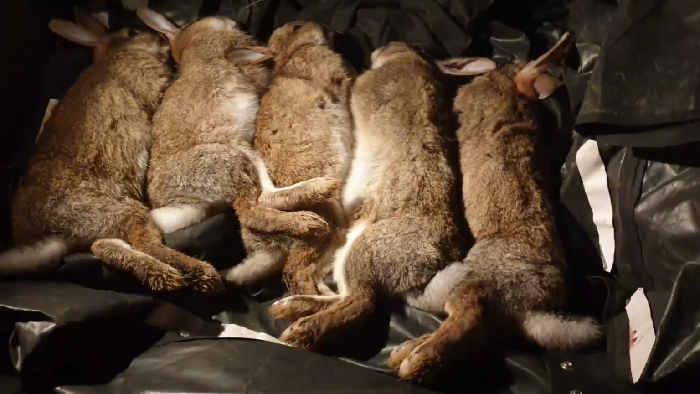I've headed out to Derbyshire on my rabbit mission. The idea was to have a couple of hours here in the dark, try and bag a few bunnies, and then I'm going to move on to my next mission in this area.